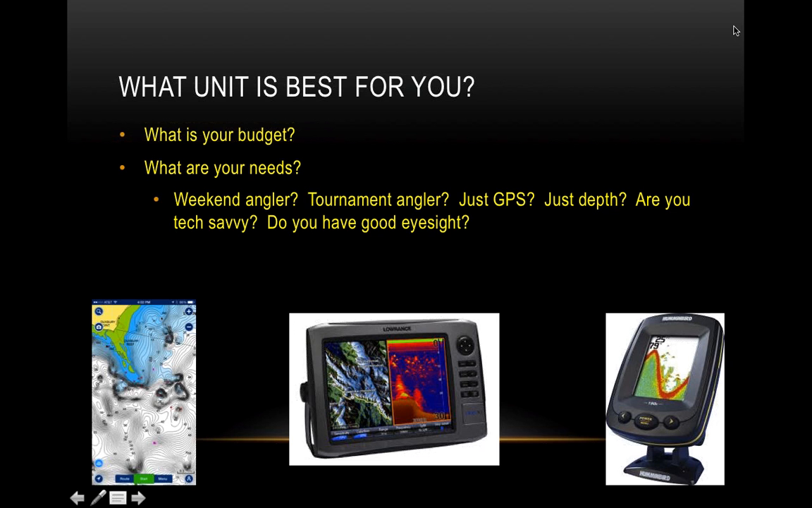All right, so what unit is best for you? It really comes down to your needs and your budget. So what are your needs? Are you a weekend angler? Are you a tournament angler? Are you just GPS? Do you want just depth? Are you tech savvy? Do you have good eyesight? These are important questions.